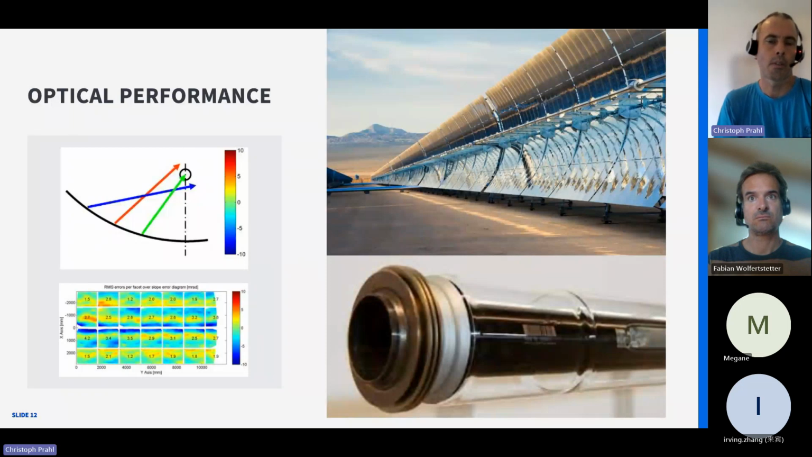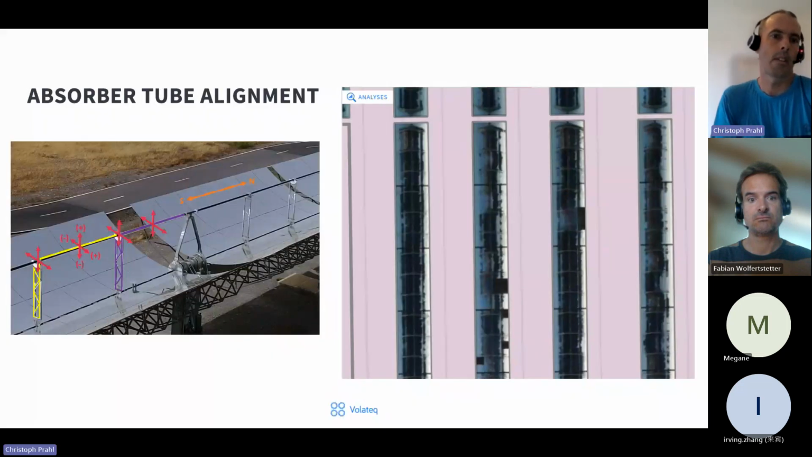And with our software, we can check if the shape of the mirror, which is parabolic, really matches the design criteria. Next point is that this tube is supposed to be located very exactly in the focal line of this concentrator. Here we have developed methods to check the position of the tube.